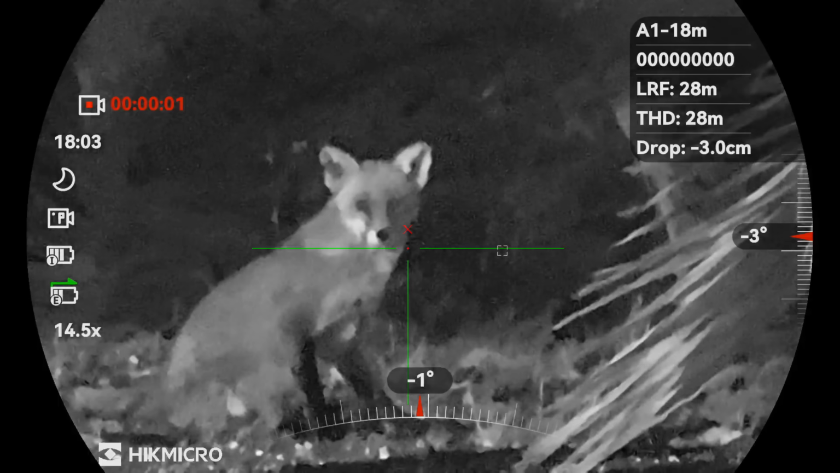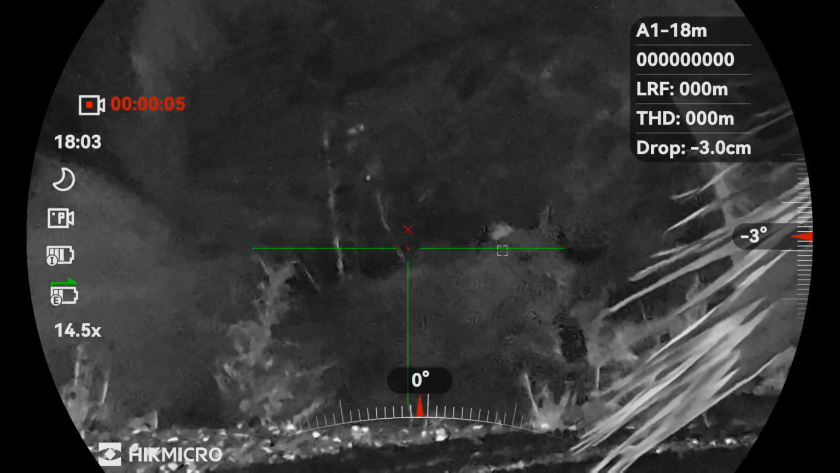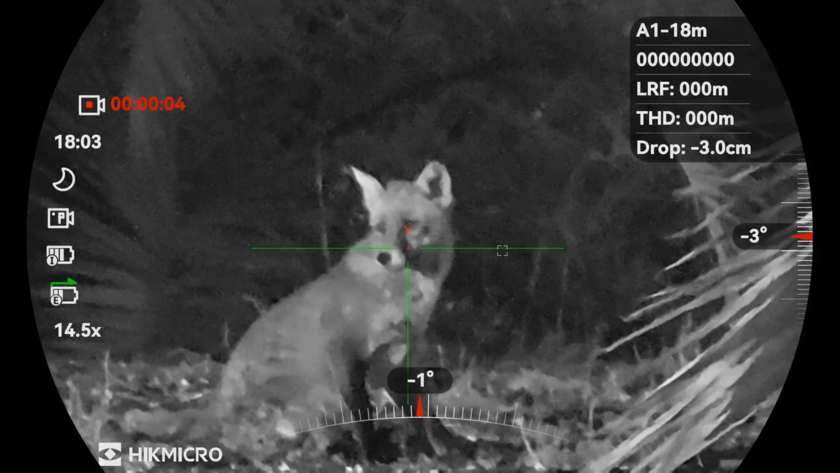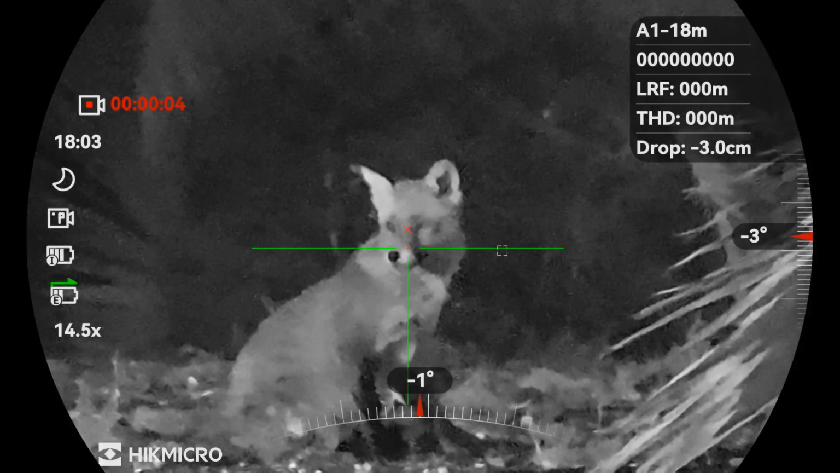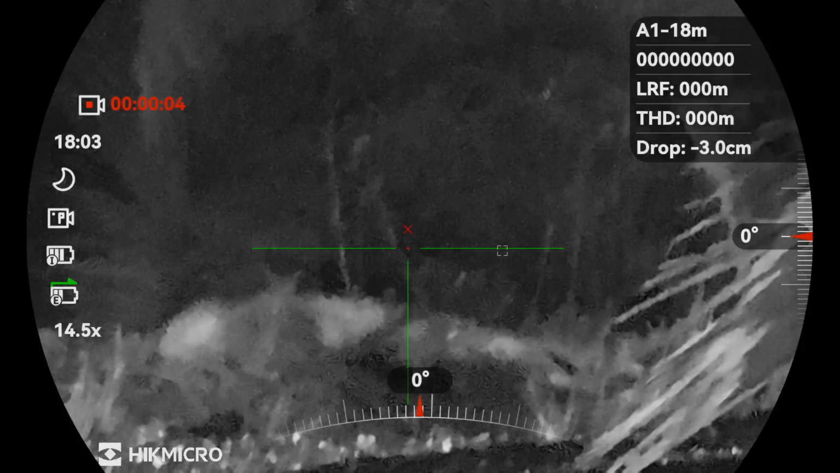Well, it had been a great night, and this guy just topped it off. A single pellet to the head was enough to put him down. Headshot.